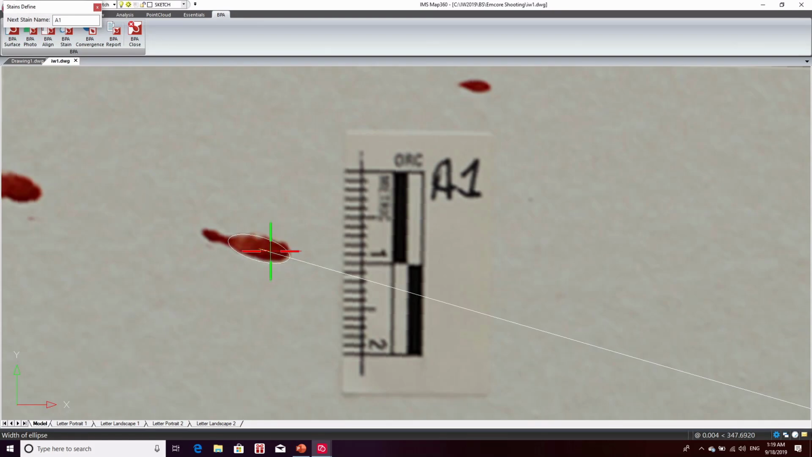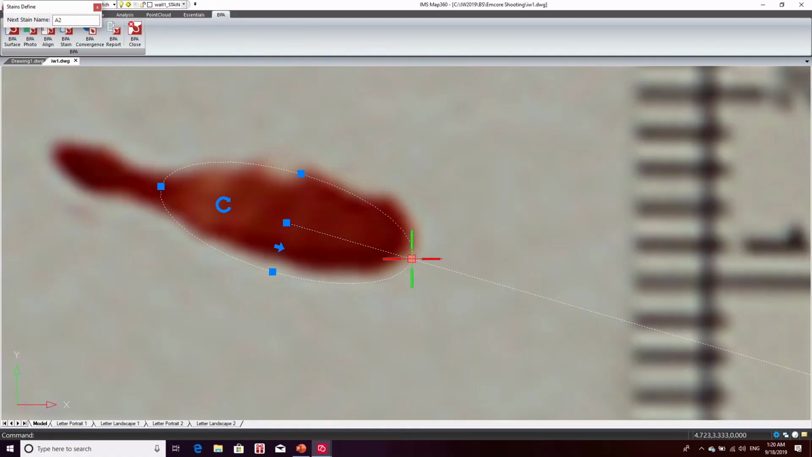And now, by dragging my mouse, I'm positioning an ellipse. What will happen with liquids as they impact the wall, they always leave an ellipse-shaped stain. And the geometry of that ellipse lets the Reconstructionist determine the exact direction that it was going in 3D, even to the origin point. So what we're going to do is very carefully make sure that this represents the stain itself as well as possible.